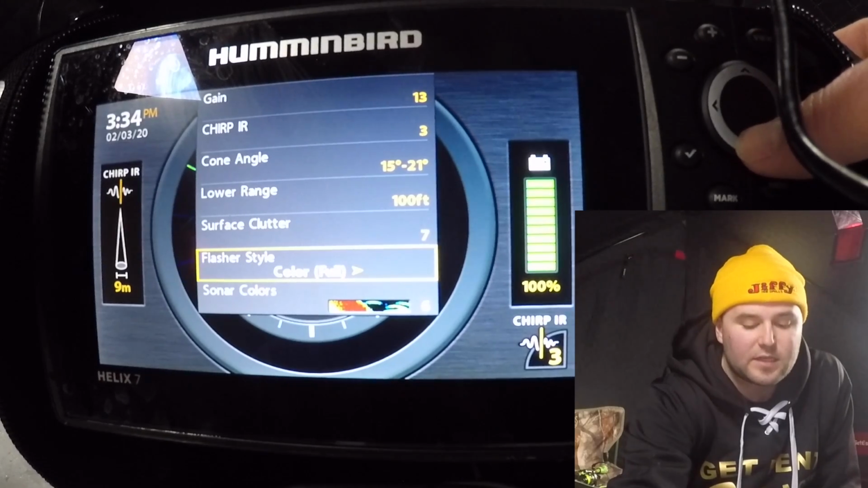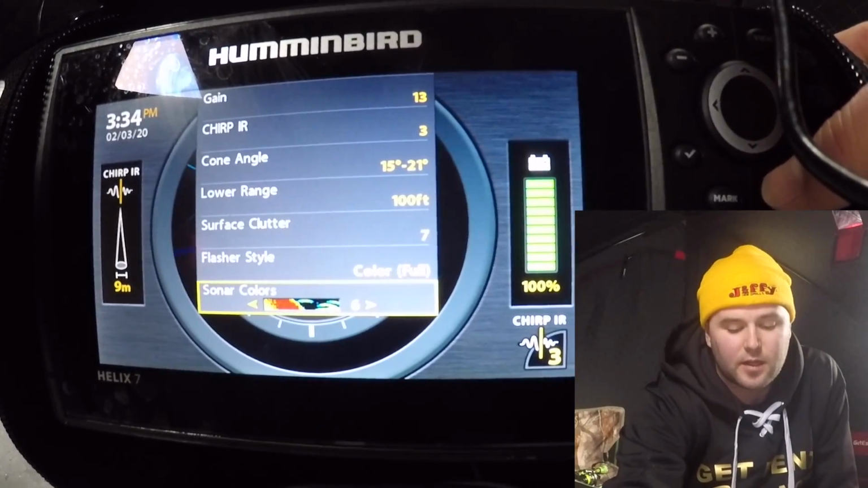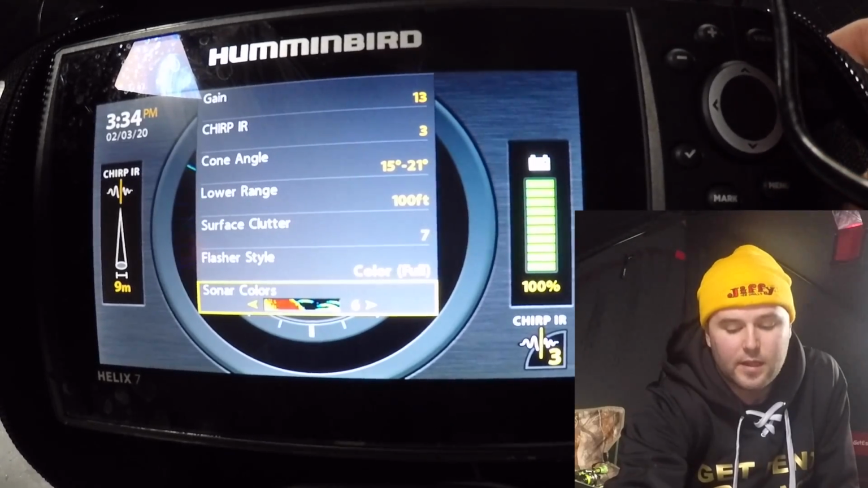Then you get down to your flasher style and your sonar colors. You can play with these if you want. I usually don't play with my sonar colors too much. I just like them the way they are. That's a breakdown of my flasher settings. Hopefully some of these tips can help you out next time you're on the water.